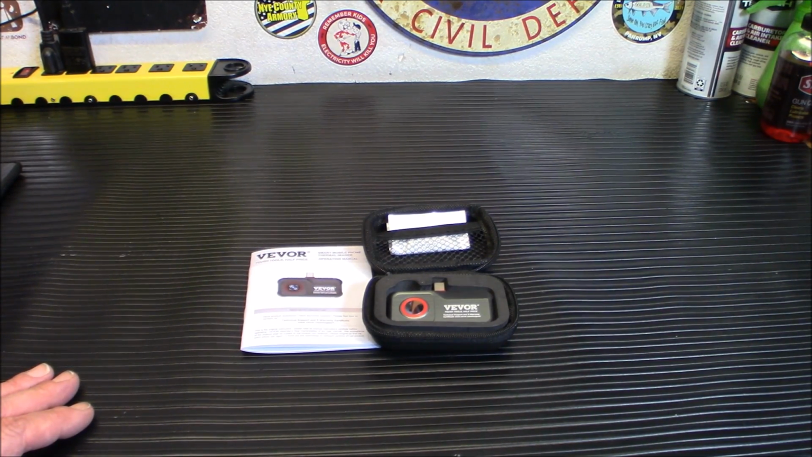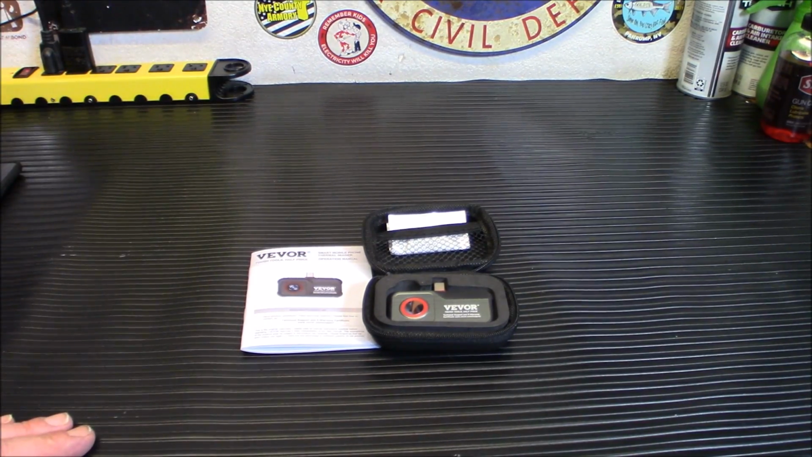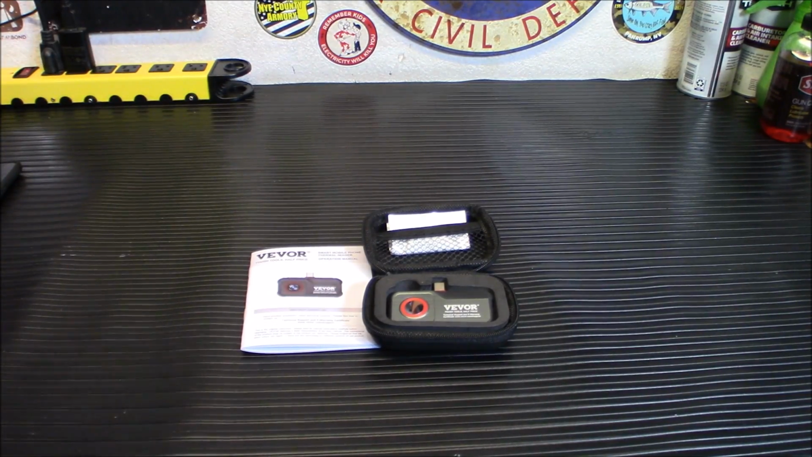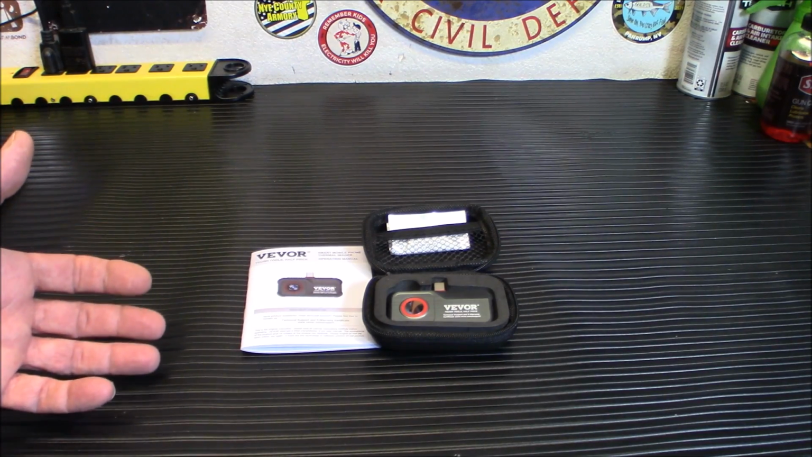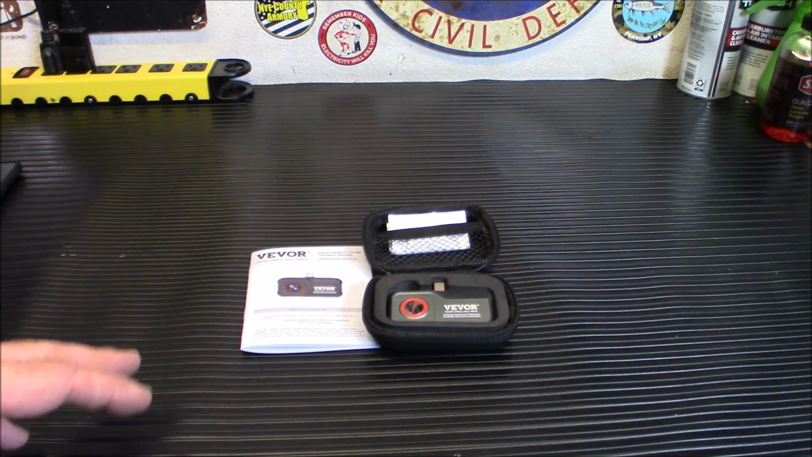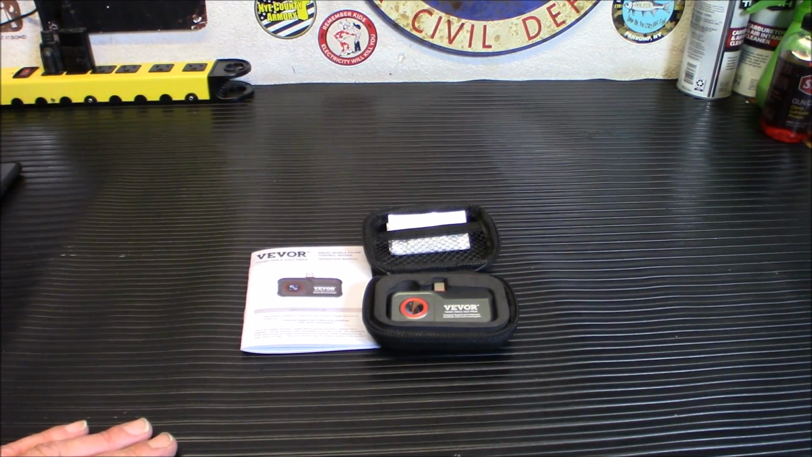Seriously, with my phone, I downloaded the app. I plugged that thing in, immediately showed it there, and pulled it up, and as you saw, it pulled up a picture right away. It does like low light. If you're going to test this out on a bright sunny day in the middle of the afternoon, it's going to be kind of foggy and fuzzy and not as clear. In pitch black, you saw the black and white at the end of the test video there. You saw how clear that was.